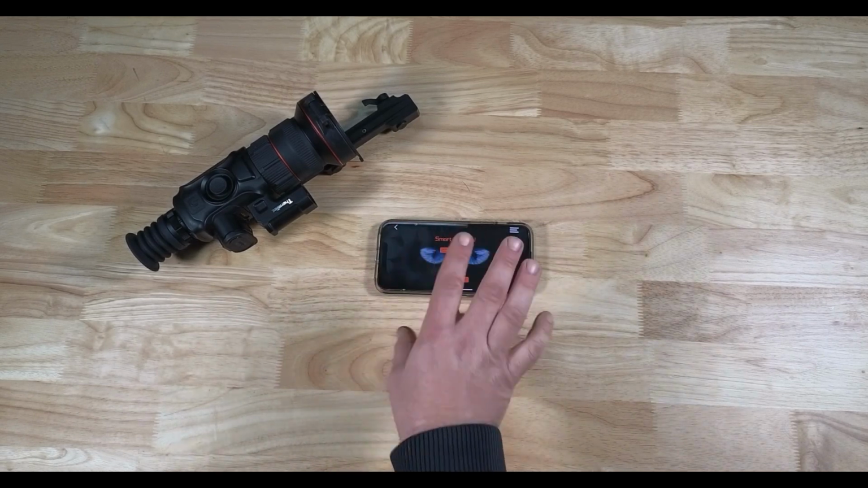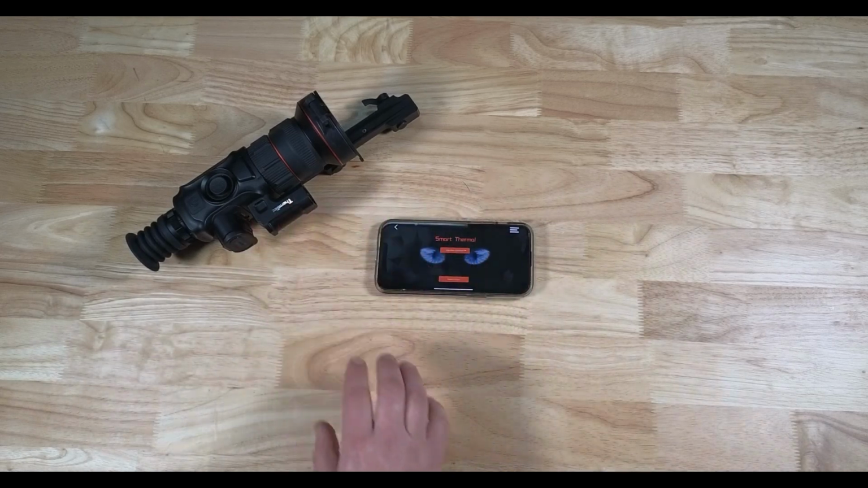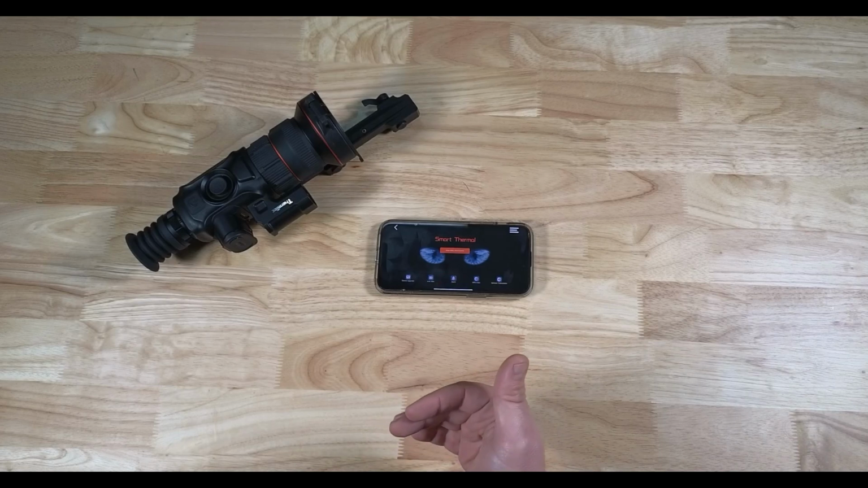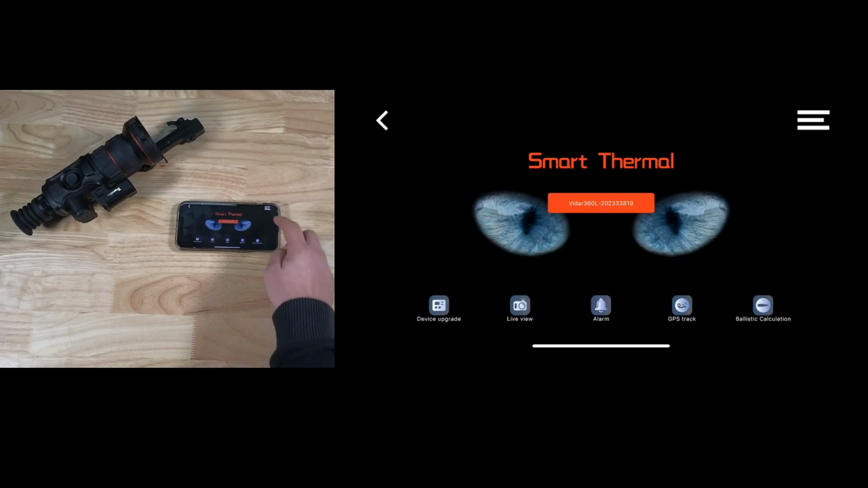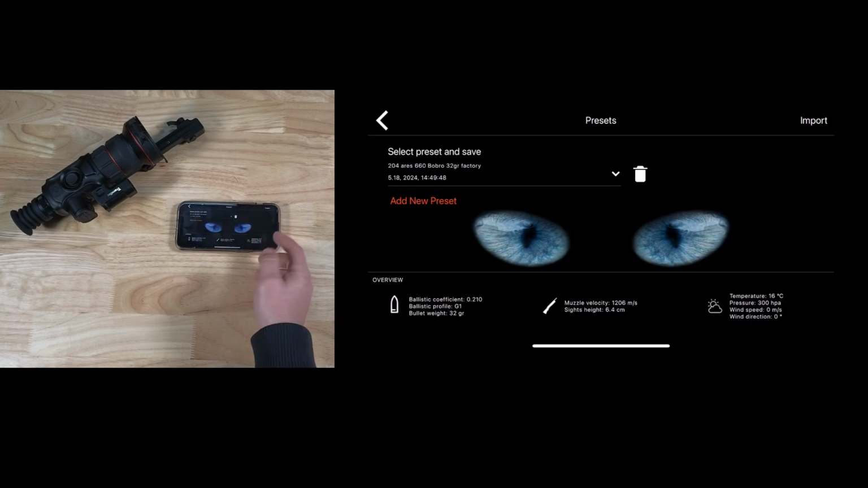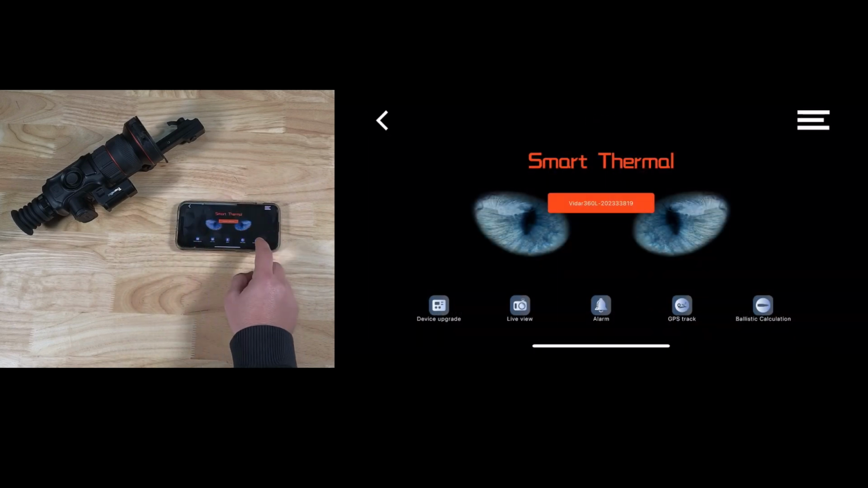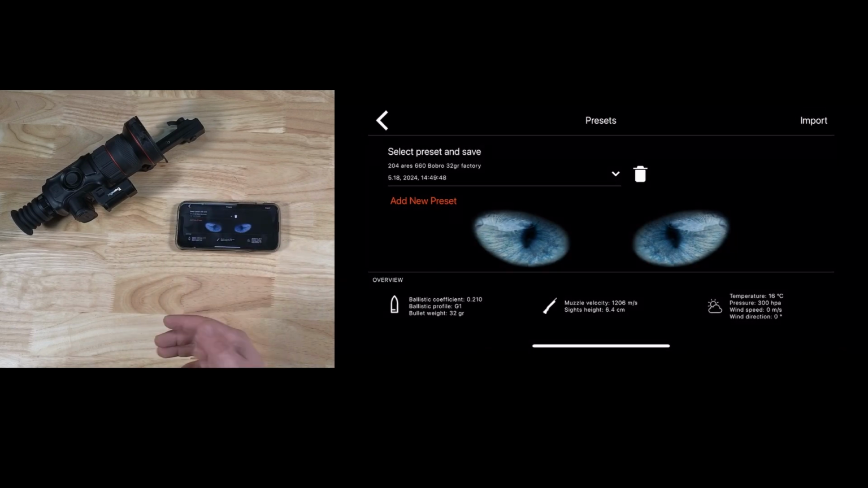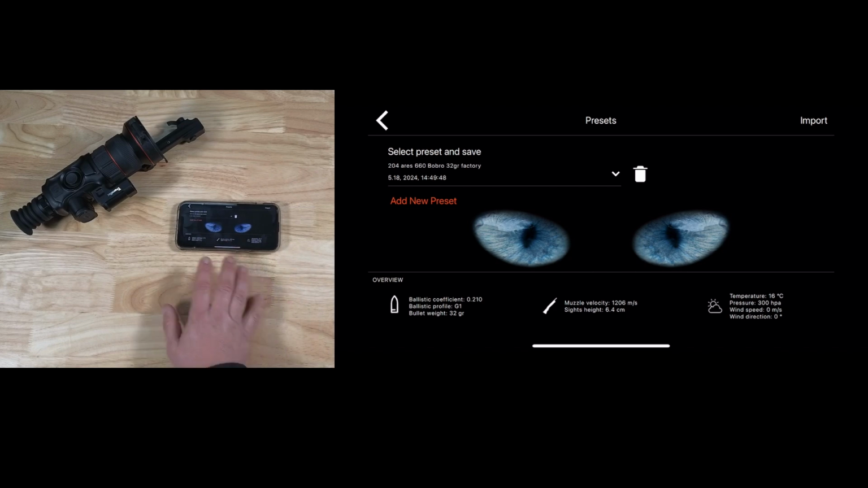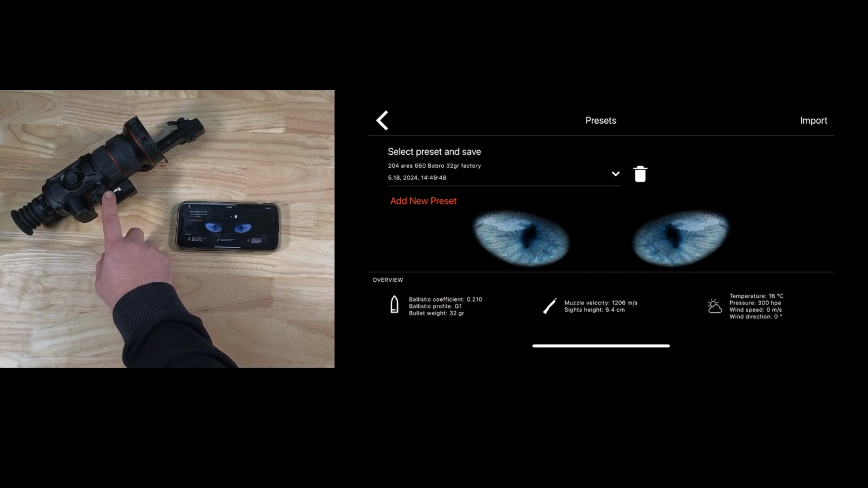First thing I've done, and I've just run the video through this, is I've connected my phone to the actual Wi-Fi itself. Now, you don't have to be connected to the device to do this. You can click in here and go down to ballistic calculation, and we can do it like that, or you can connect to the scope and then go ballistic calculator. Either way doesn't matter. All your ballistic profiles are going to be stored on your phone, and then you can transfer a ballistic profile to your scope.